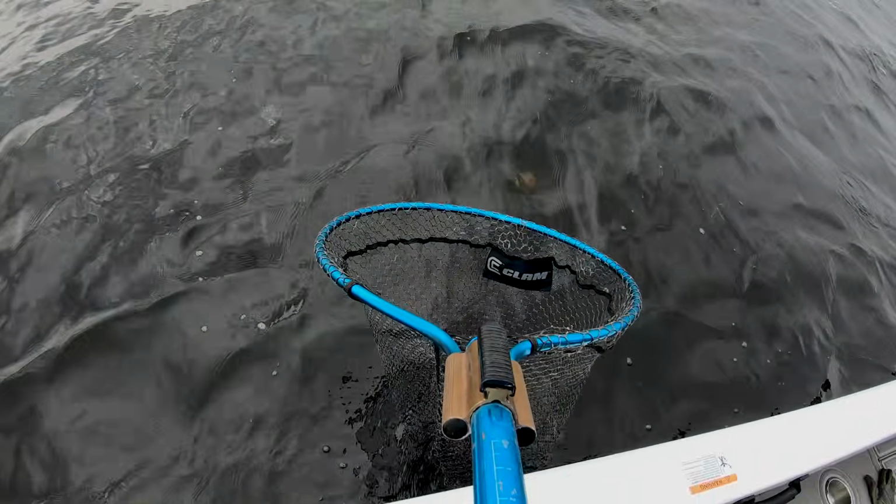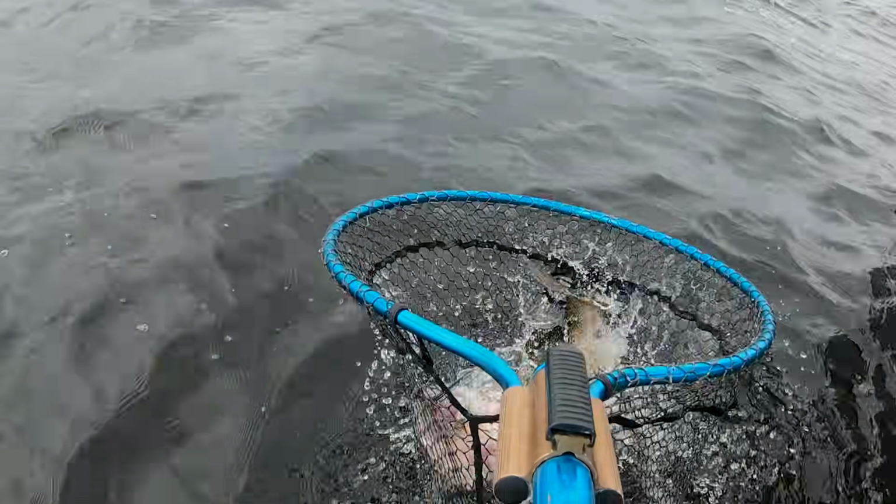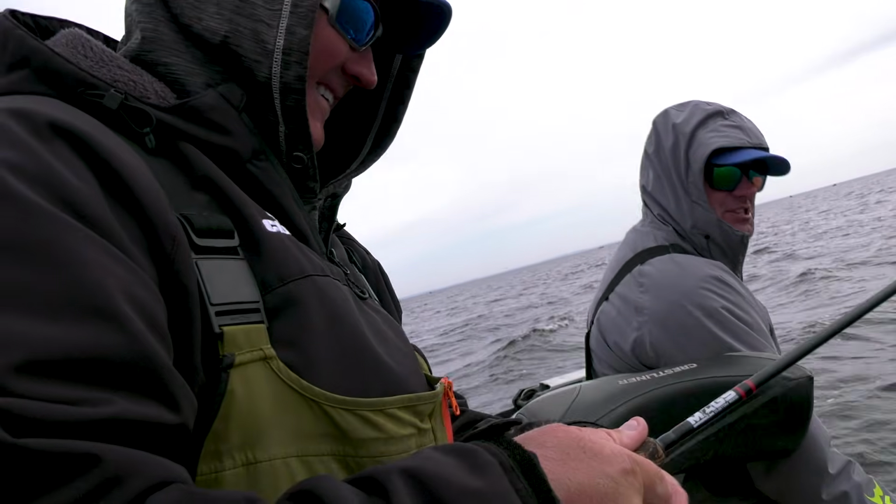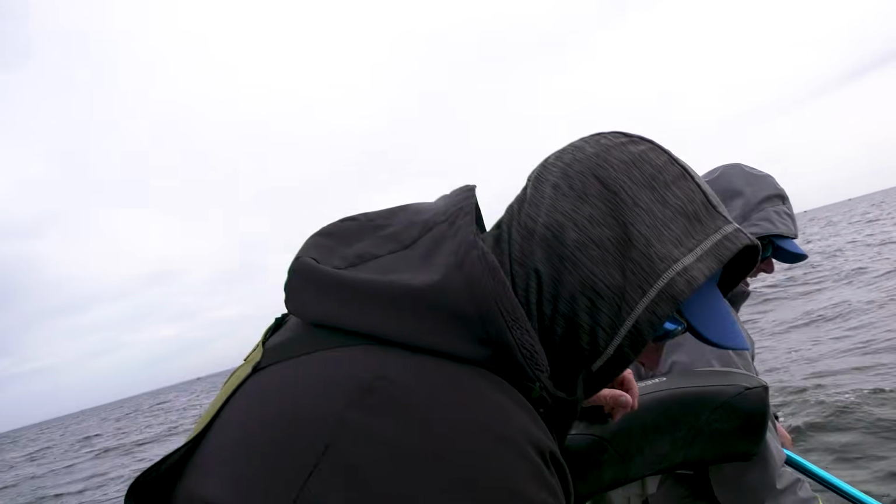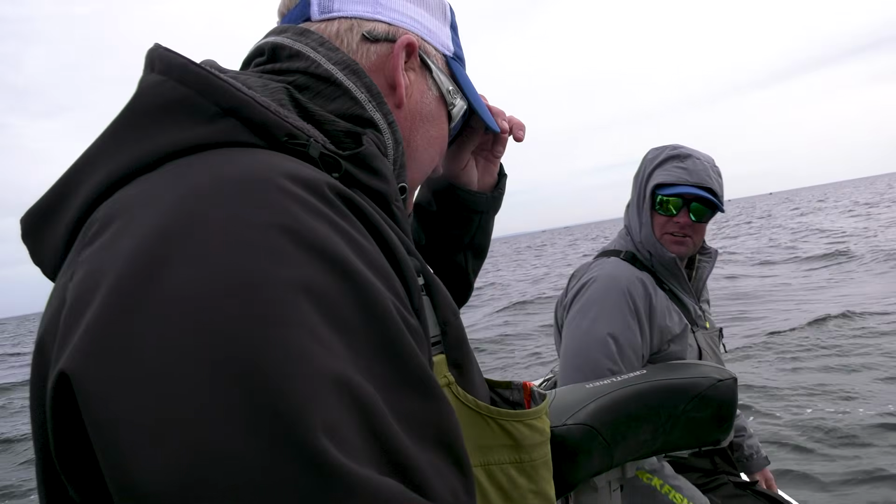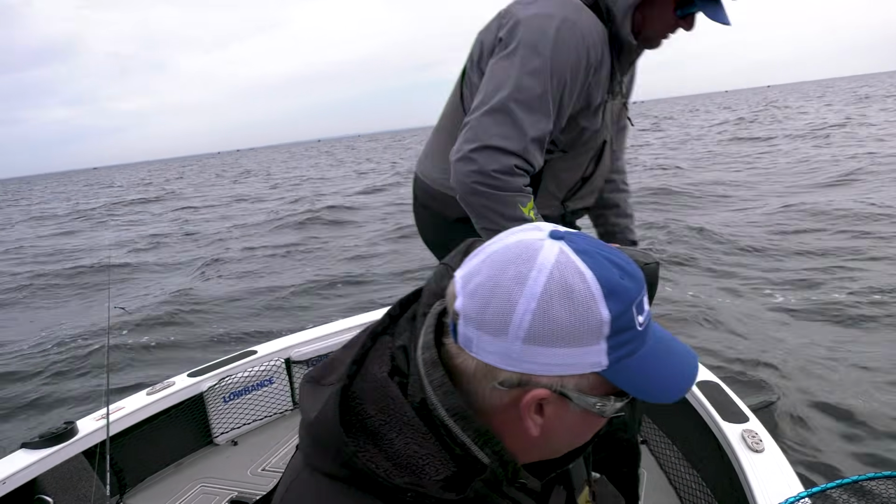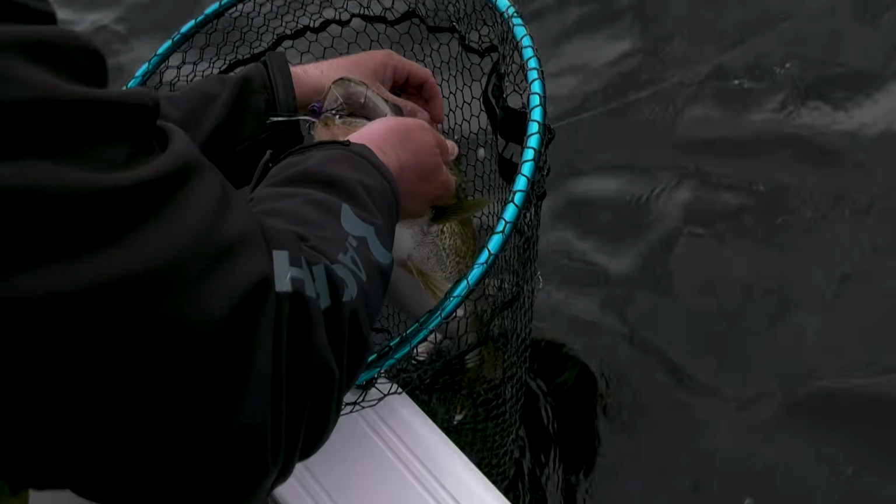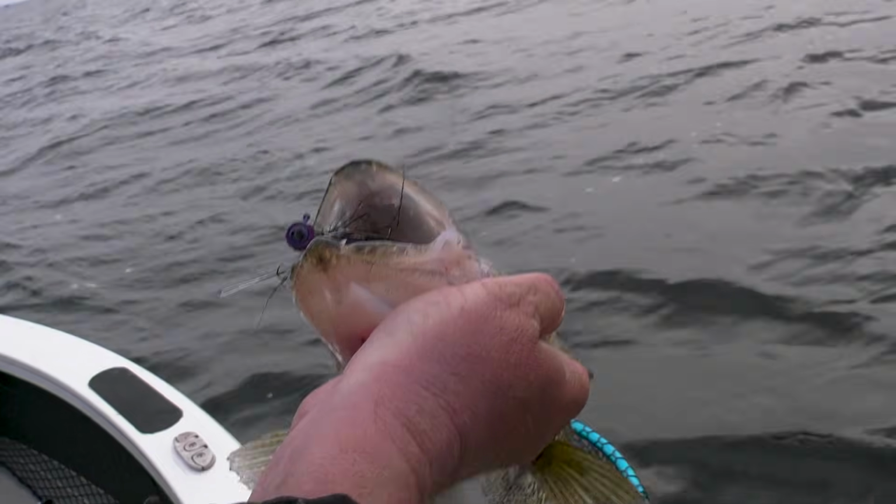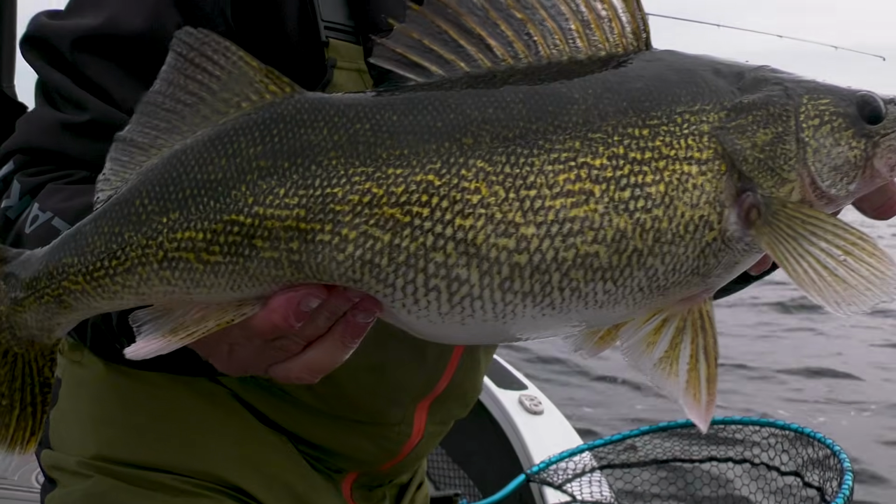Oh, yeah. Oh my, that's the Green Bay fish everybody talks about, huh? Look at that egg wagon. Look at that. Awesome job, bud. That's a great fish. Great fish. Wow. That is beautiful. That one ate the jig pretty good too. Oh, look at that. Choked it. That is a fat fish. Nice fish. Catch a lot of them like this out on Green Bay.